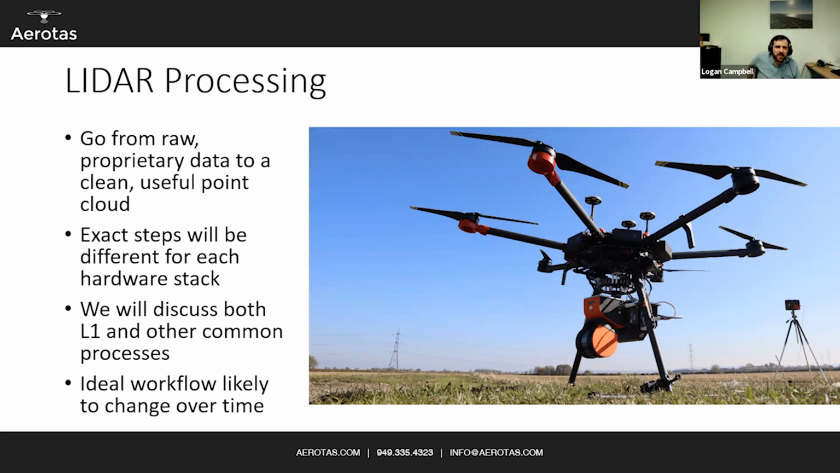So in LiDAR processing, you've got to go from that raw proprietary data to a cleaned, useful, georeferenced point cloud. The first step, the pre-processing step, is tricky, and it's going to be different for every single hardware stack, especially, as I mentioned, the drone LiDAR market out there is so fragmented right now that I don't even know all of the different LiDAR integrators that are out there. And a lot of them require proprietary software. So I'm going to focus a lot on the DJI L1 sensor, because we have been able to see that data, even though we haven't done our own test data at all yet.